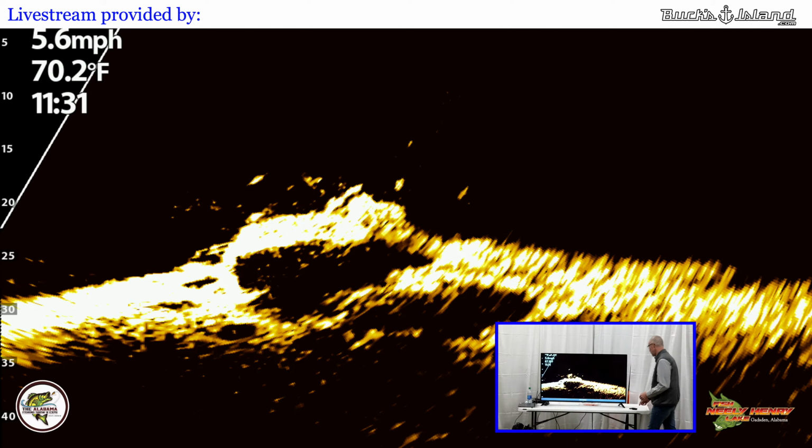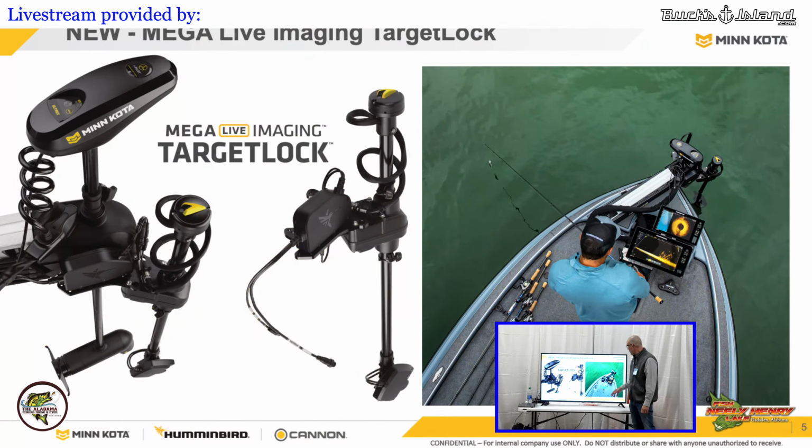And when you put those things in combination with one another, and this is just one version of how you can do it, using that target lock and the Mega Live 360, it really helps you be more productive. It really helps you watch the behavior. And again, I want to preference that. I don't care whose forward-facing sonar you're looking at. When those fish stop, show you that their behavior is they do not want to bite any presentation or any change, it's time to go.